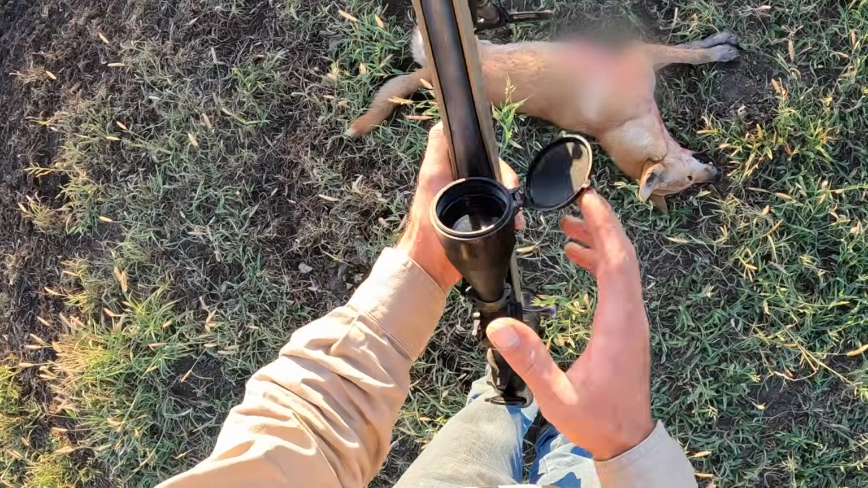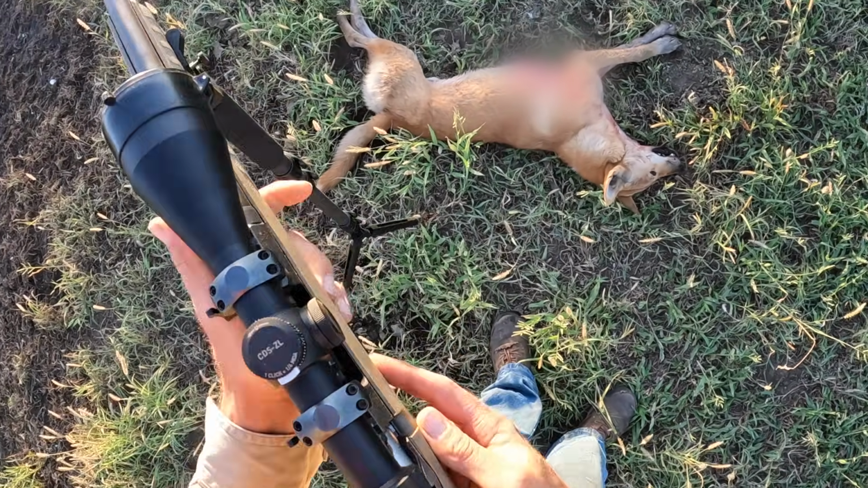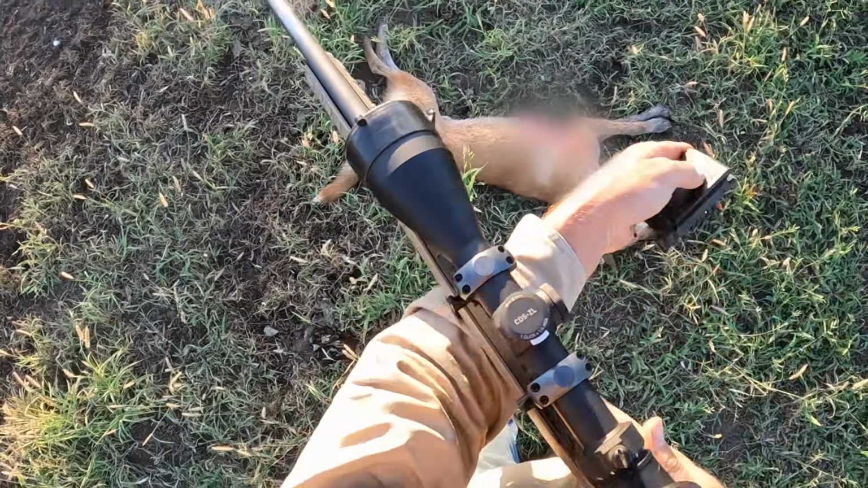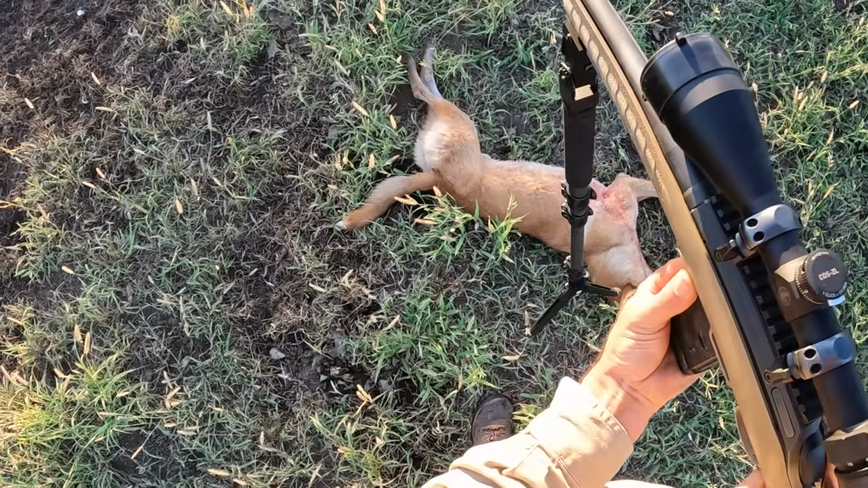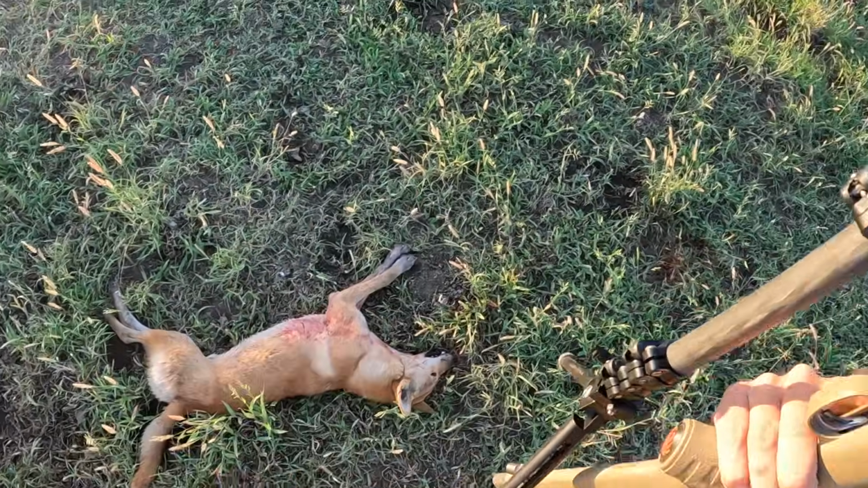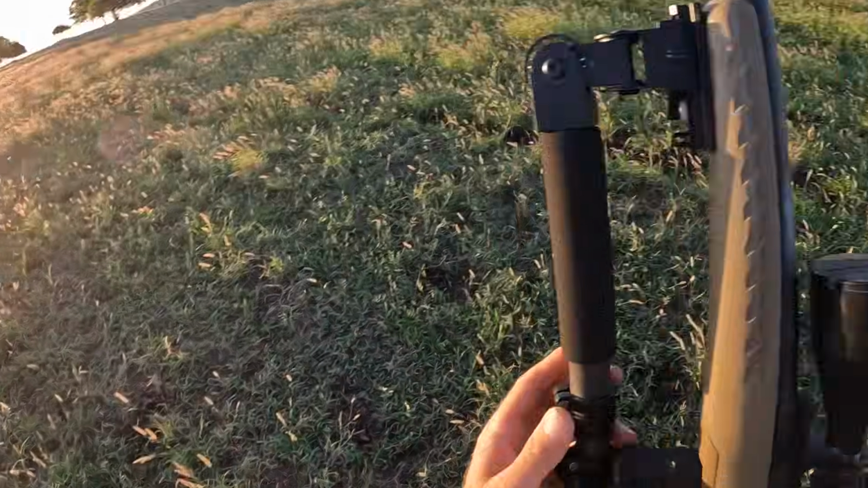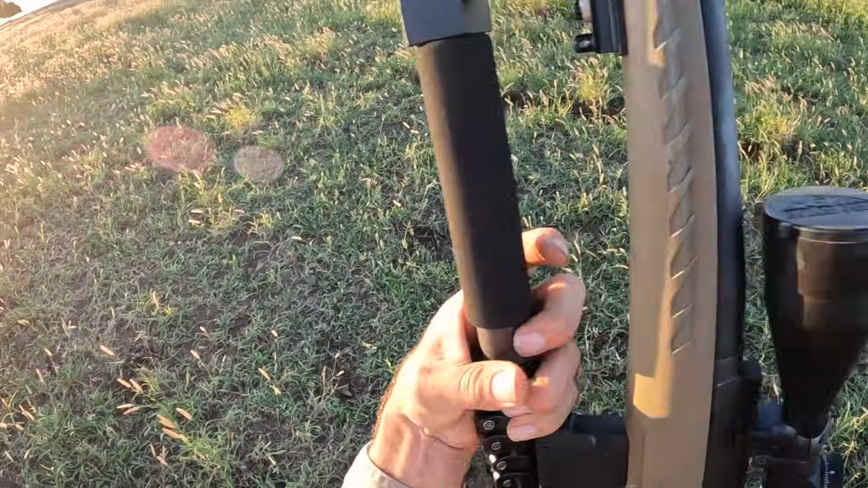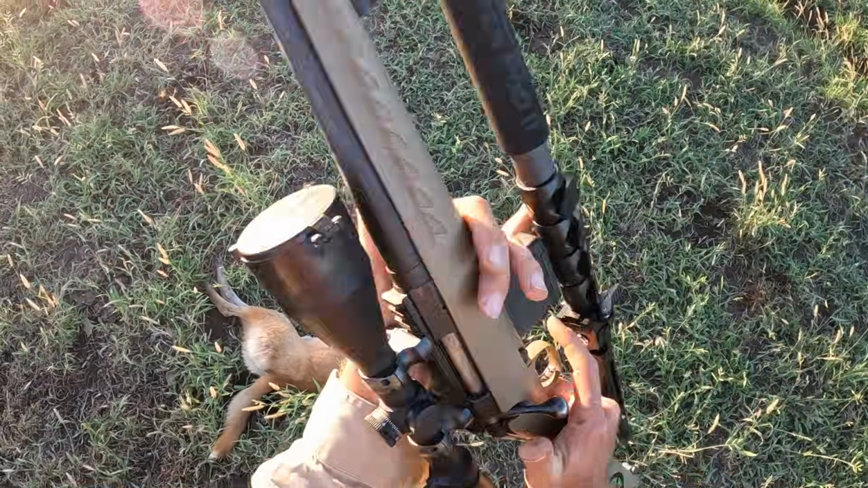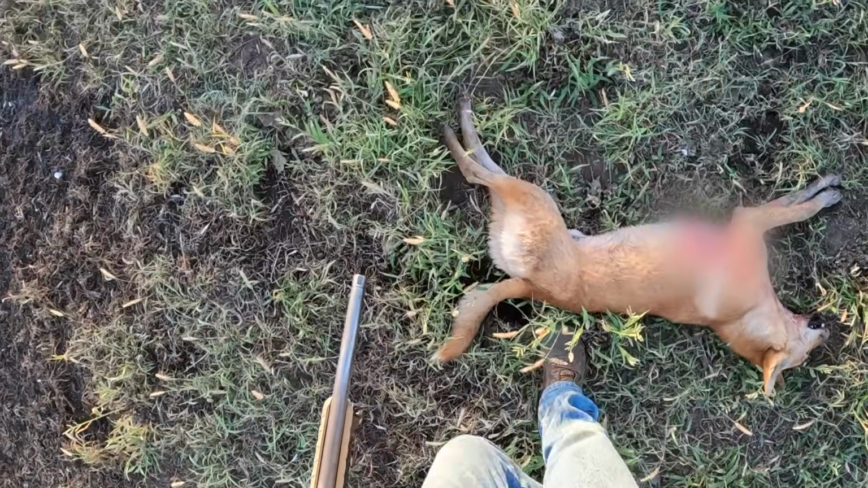So yeah, thank you to Eagleye Hunting for sending out this rest. It's a lot easier than carrying a tripod around. Not quite as stable as a tripod, but for walking around like this for a quick stalk, I couldn't have done that with a tripod. It just tucks away under the rifle like that, and I can just carry it. So I got a big male.